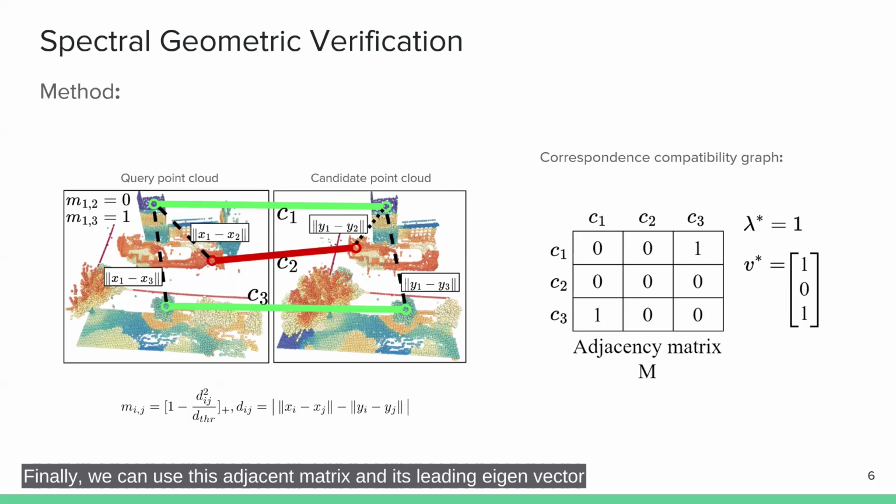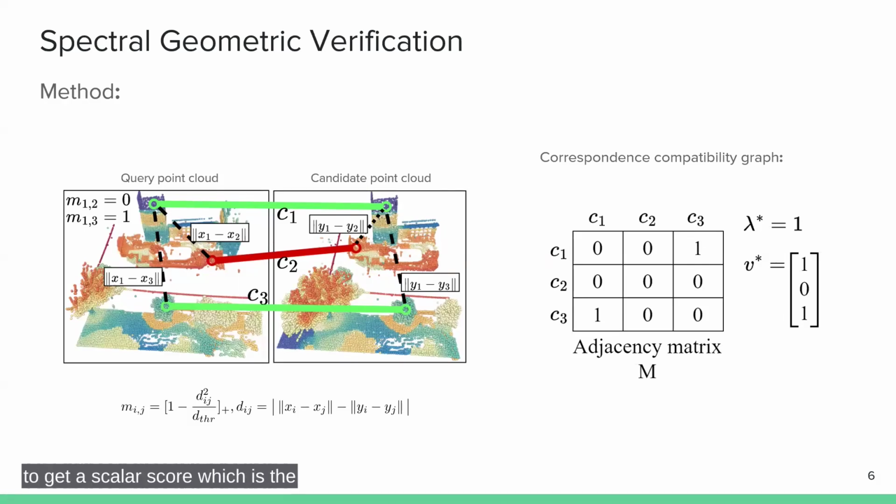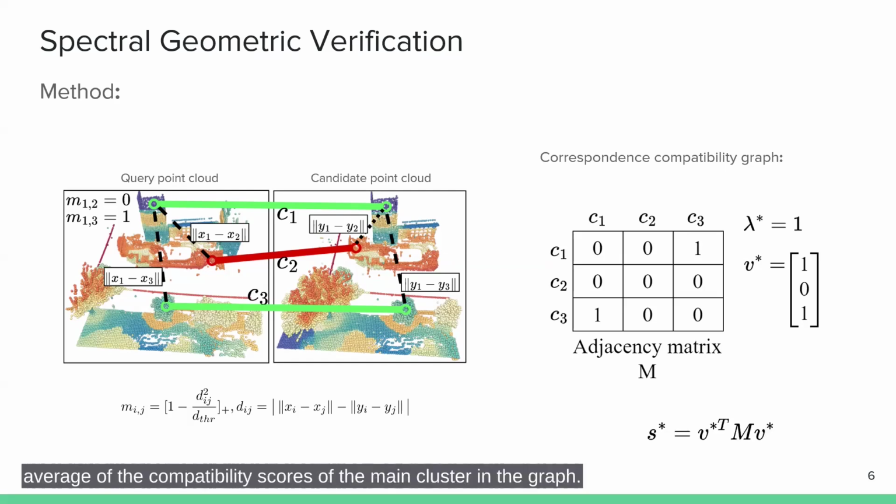Finally, we can use this adjacency matrix and its leading eigenvector to get a scalar score, which is the average of the compatibility scores of the main cluster in the graph. In this work, we show how this score can be used as a fitness score for geometric verification-based re-ranking.